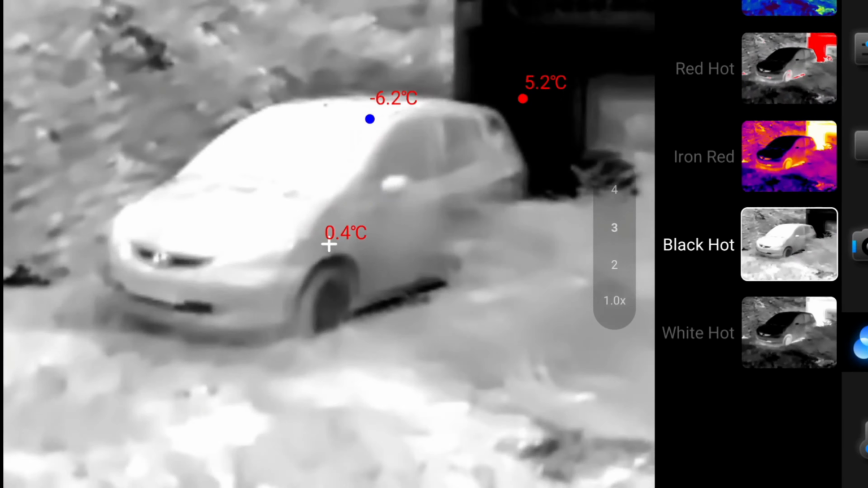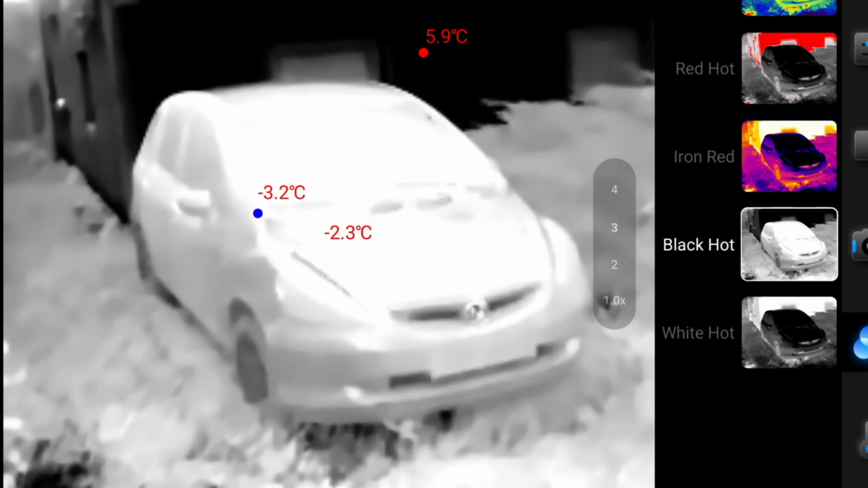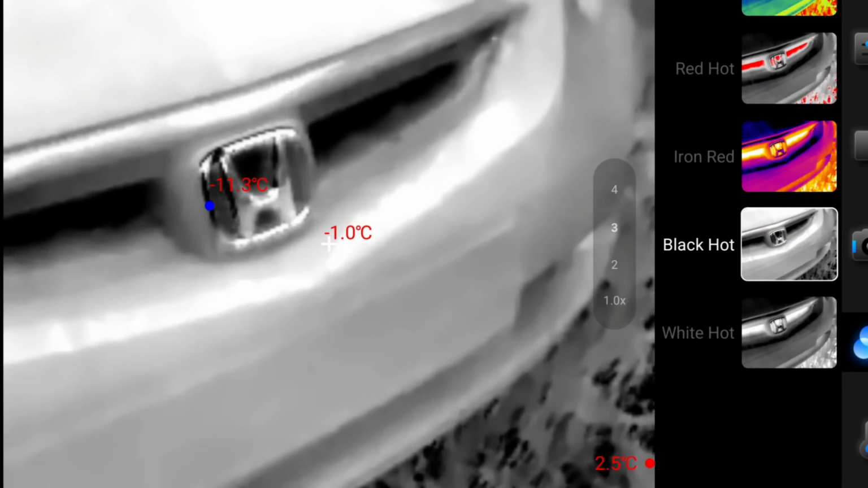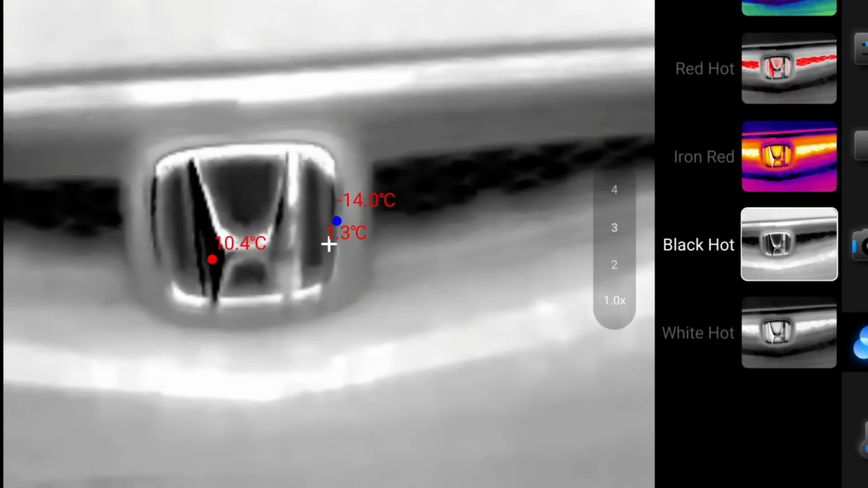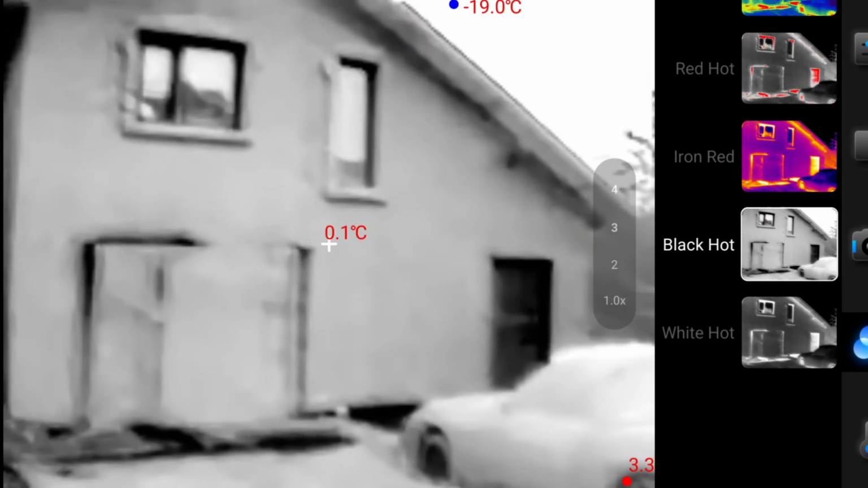Also, let's check out this car here as well. So you see just how well it exposes all the fine details here. Again, it's complete darkness at the moment. And also let's punch in on this logo of the car. So you see in complete darkness, you can even see clearly the logo of the car here. I mean, that's absolutely ridiculous. Yeah, the performance of this camera is absolutely insane.